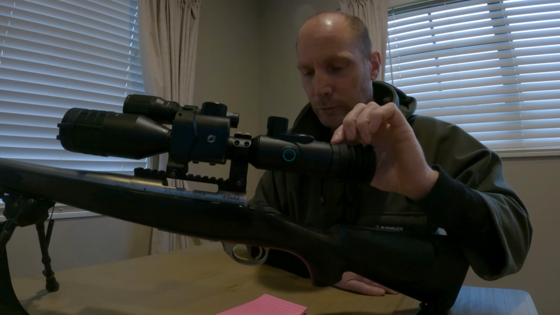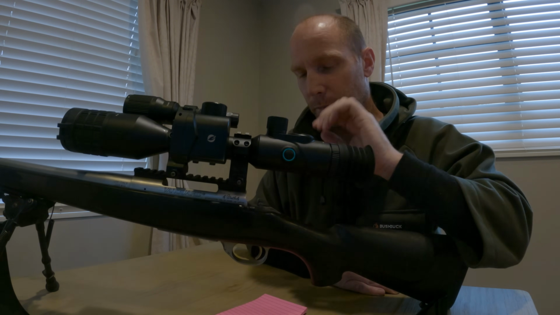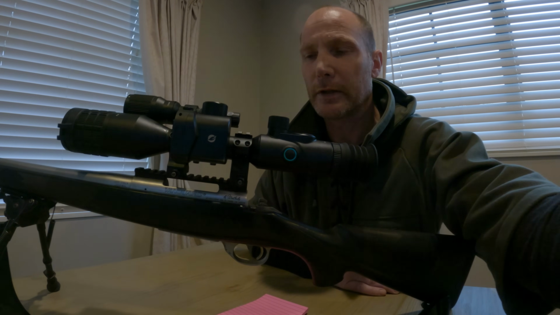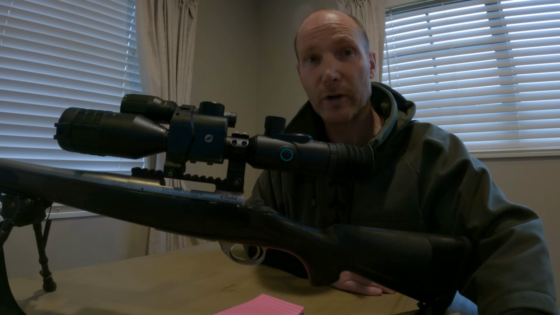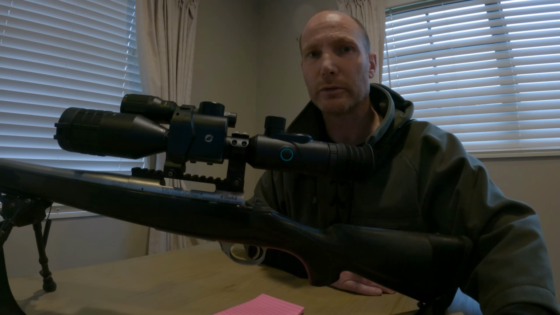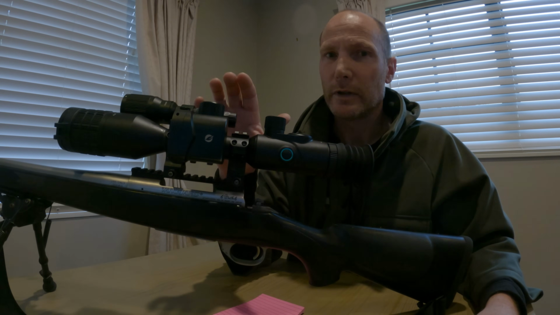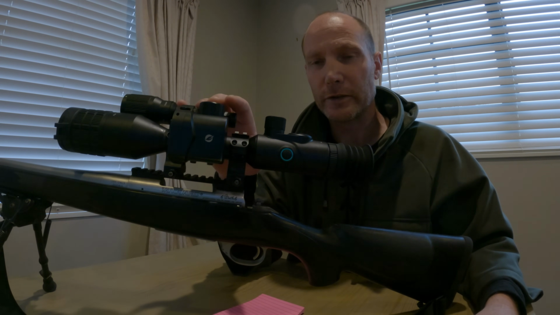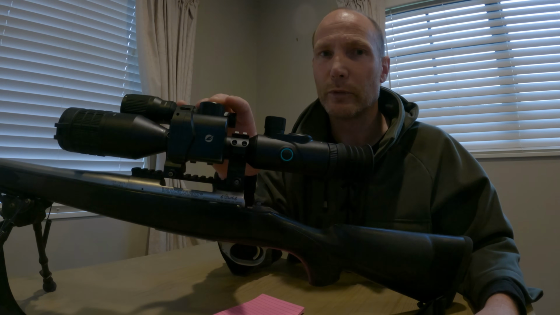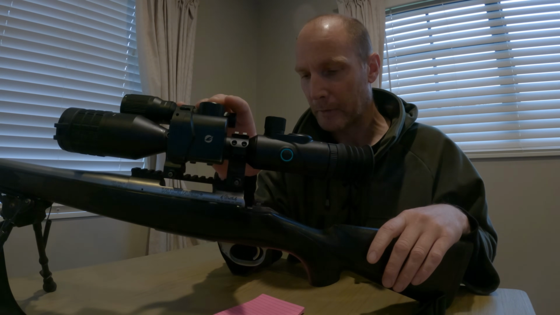Yeah, so some of the features I will explain on it. It's got multiple reticles you can change through the menu up the top here. There's 7 different reticles, 5 different colors you can have on those reticles. And as well as doing night vision, it's digital day mode, and I found that digital day mode to be clearer than my pulsar scope is.